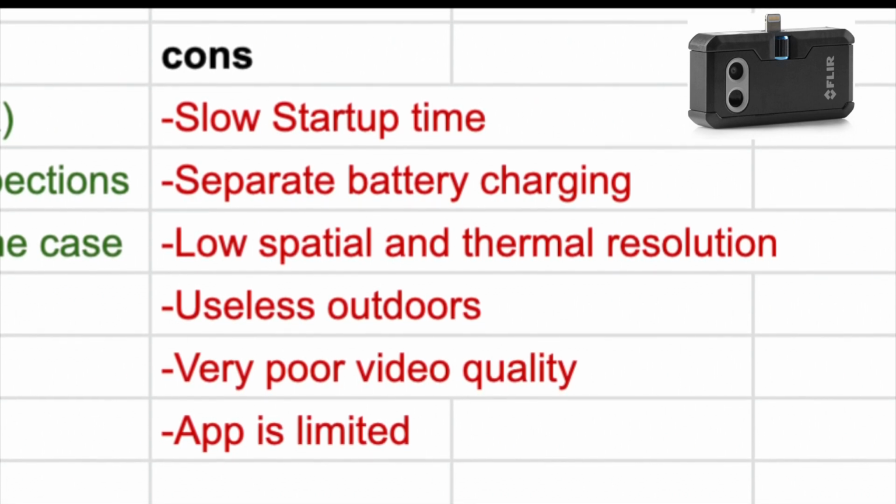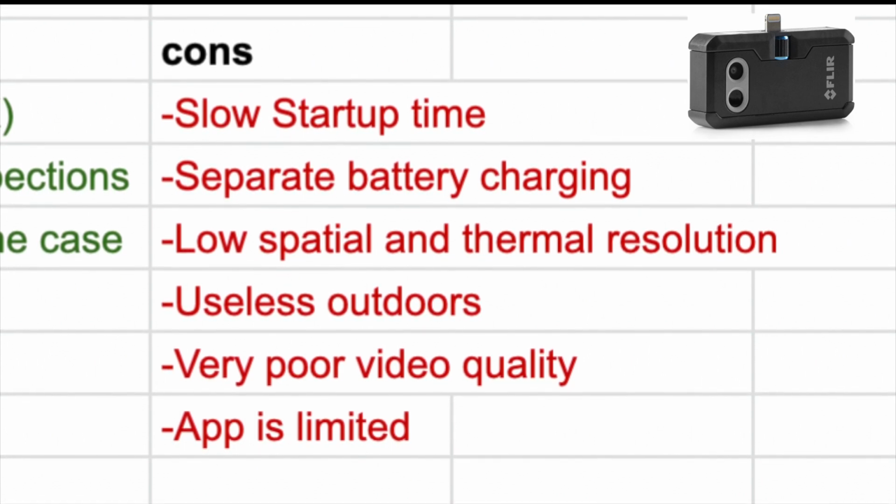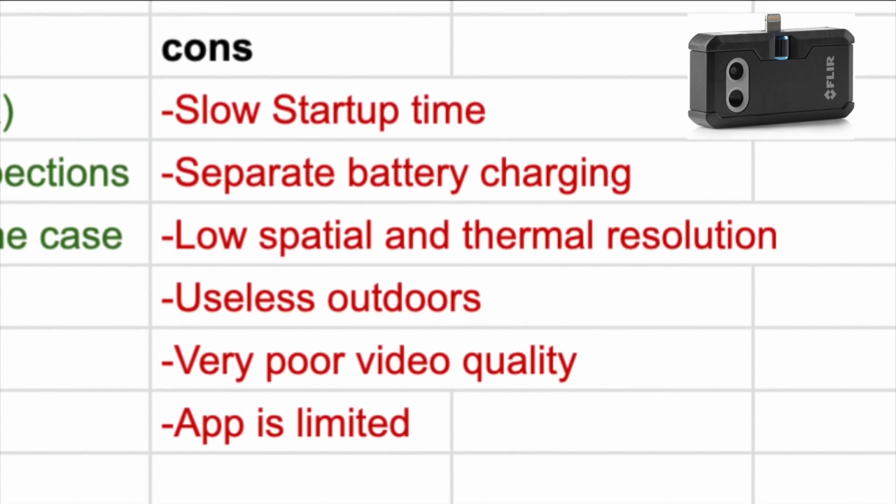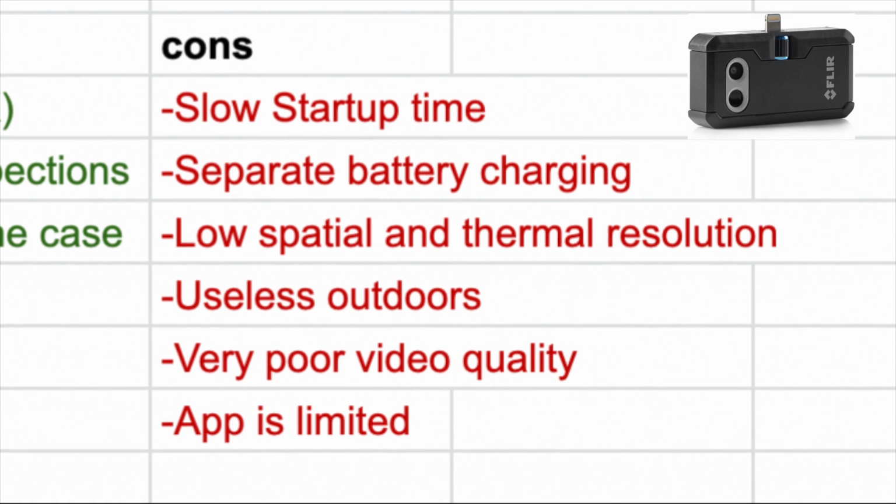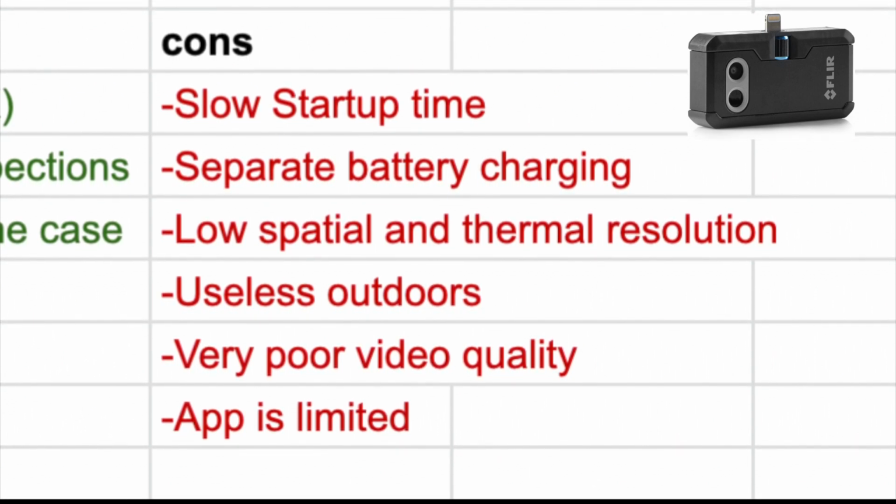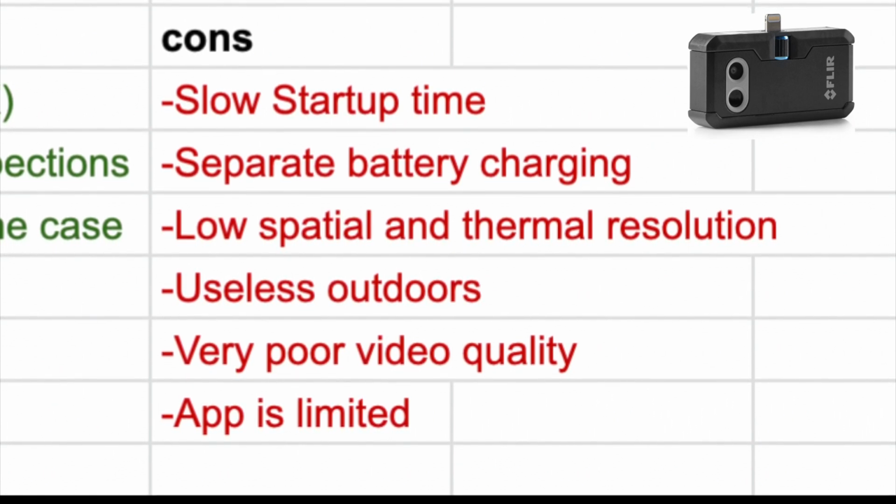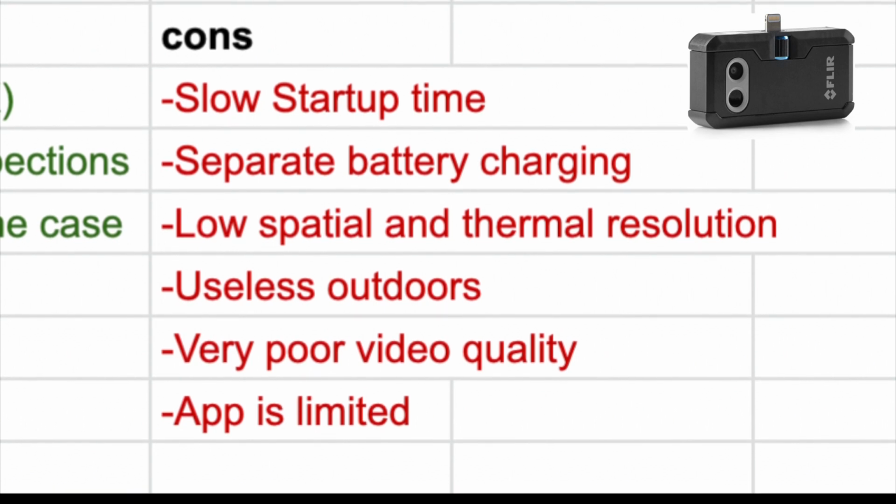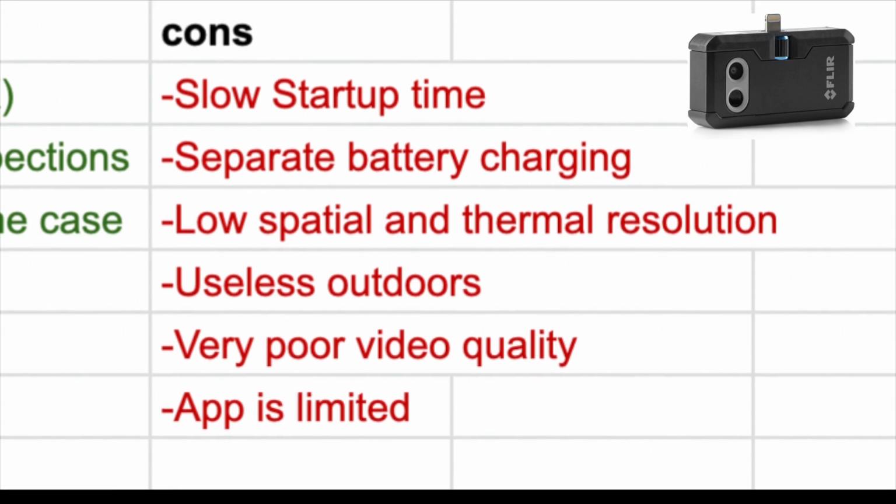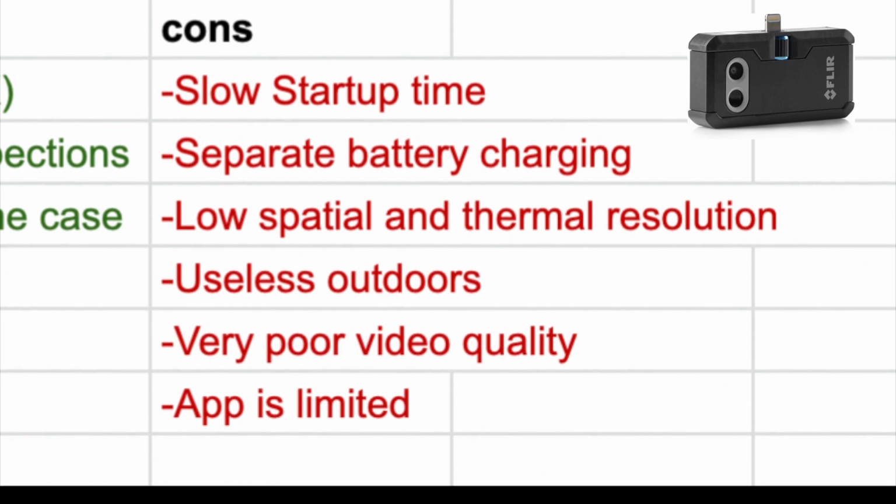Finally, the app is very limited. In fact, it's barely usable after the latest update. Before this update, the camera app had more features and you were able to adjust certain things that you cannot adjust anymore. One of these things, as I just mentioned, was the resolution of the recording video, or more specifically, compression ratio. The camera app compresses the video so much that it creates lots of artifacts and noise that you cannot fix because that's the only recording you get.